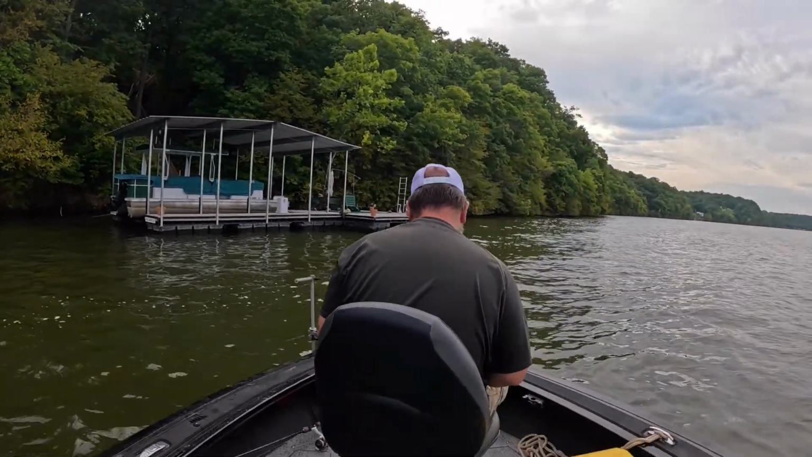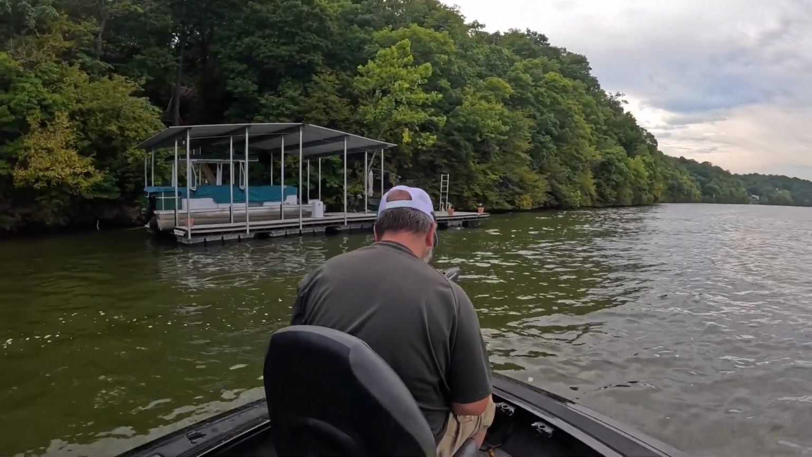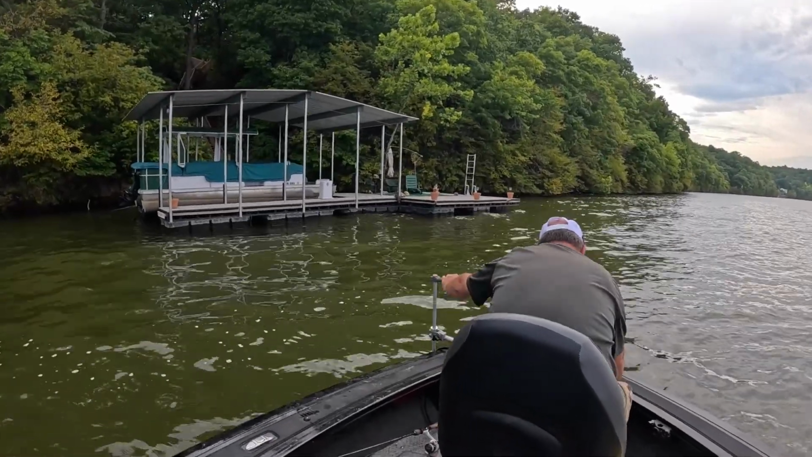We do have a couple other spots in mind where we know we've caught fish before, but we're kind of trying to find something new too, right? Like a nice little honey hole. So let's see if there is or isn't anything actually on this.